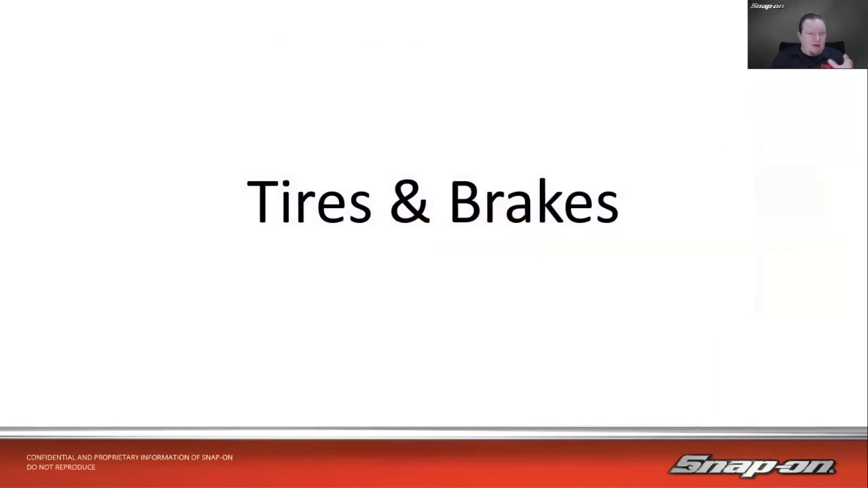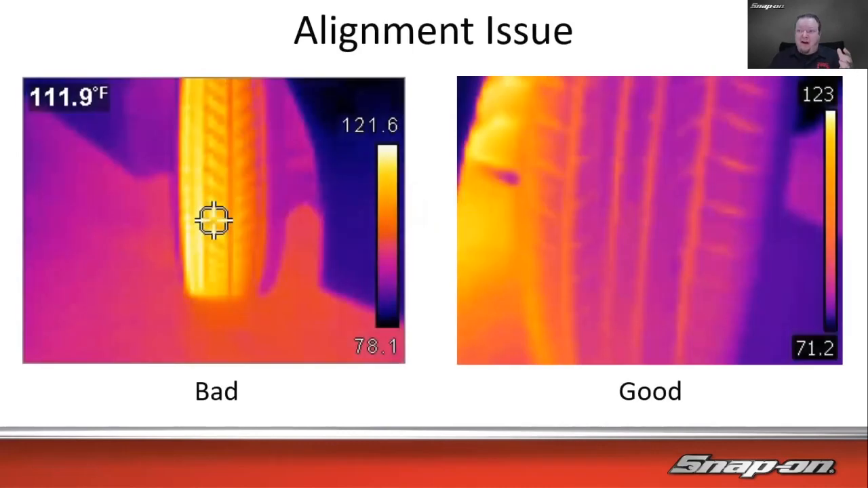Next one's tires and brakes. This one you might not necessarily think of quickly. You might not think to go to this, but how do I check out my tires? How do I check out my brakes using heat, using thermal imaging? So here's a vehicle with an alignment issue. You can see it's hotter on the outside of the tire than it is on the inside of the tire.